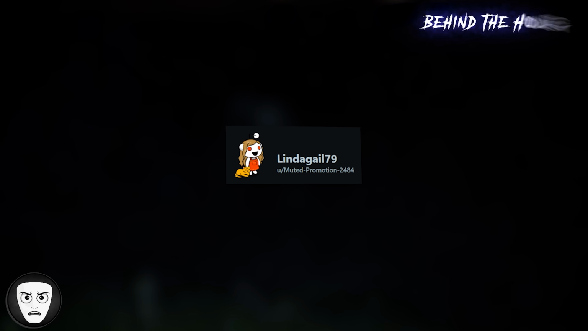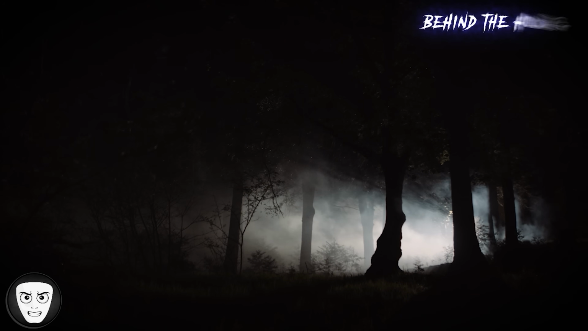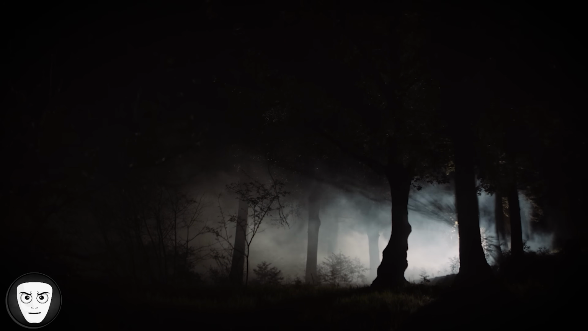For 2 weeks, a Reddit user known as MutedPromotion2484 said her daughter had been noticing strange things outside their home in eastern Kentucky. Then, one evening, her 13-year-old daughter finally managed to capture something on camera. The image is dark, hard to make out, but a figure appears, tall, thin, standing in the distance.